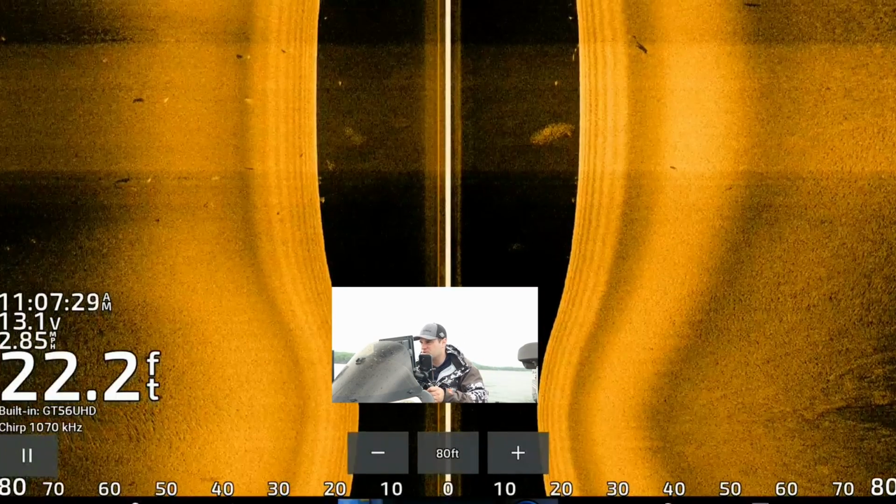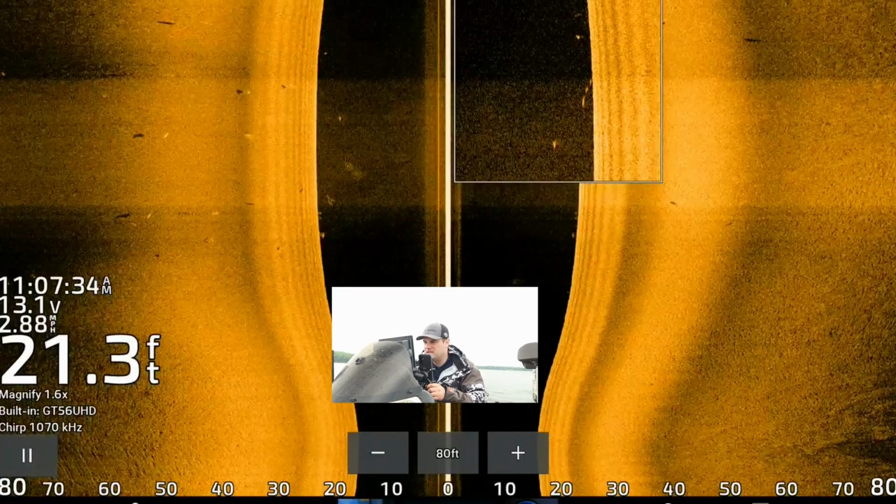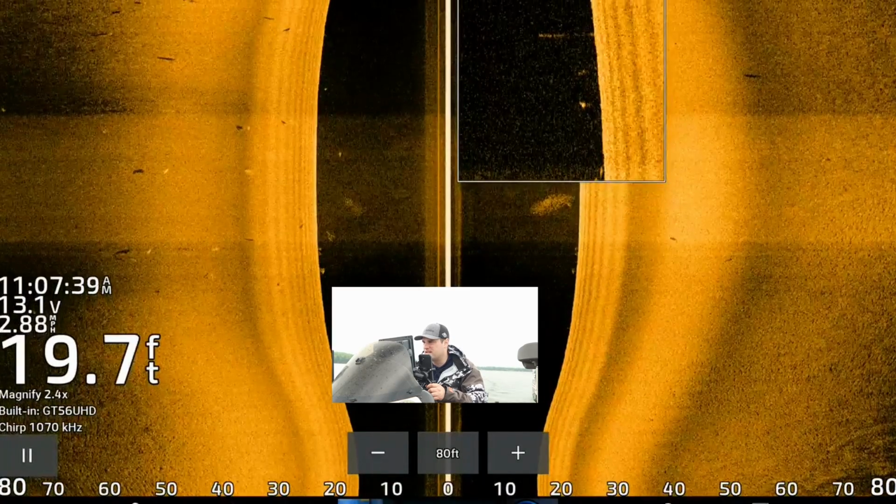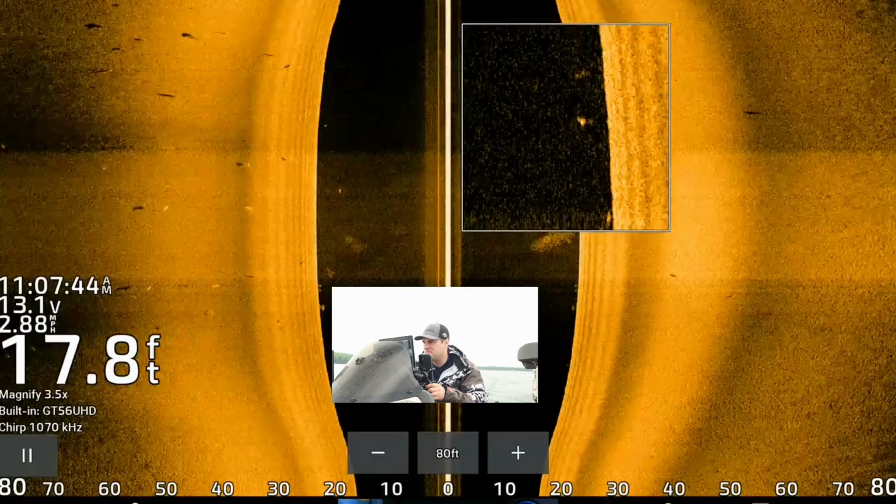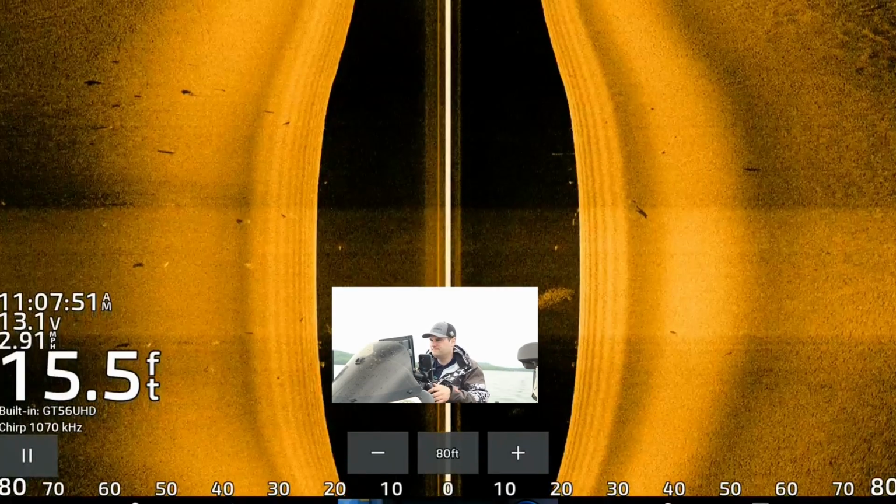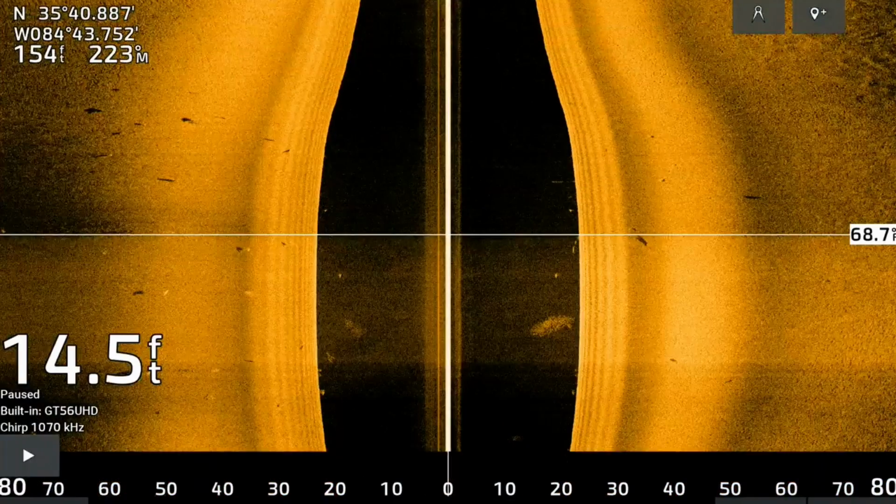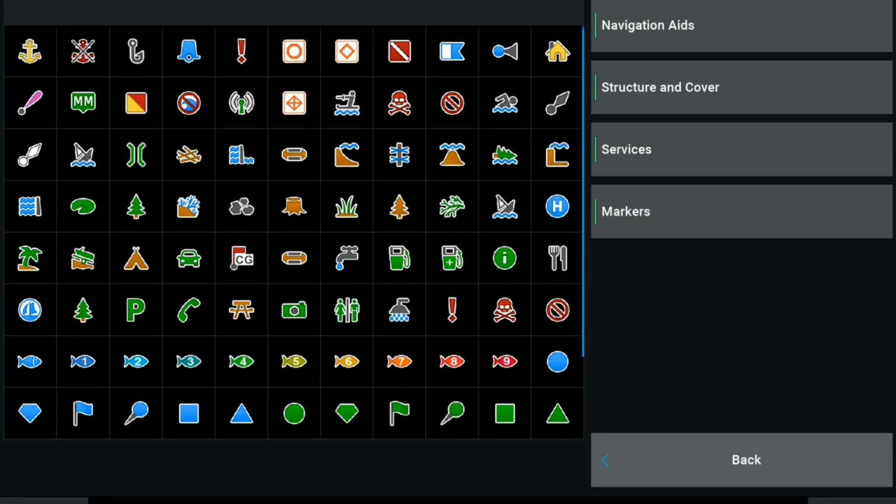Now there are some small trees and stumps right here, but they look pretty bare. I mean, even at 80 feet left and right, I can pretty much tell that tree right there, it's barely making out, nothing on it. There's a stump right here that's got a bright dot on it. That might be a fish right there. So maybe I can throw a waypoint on it, I guess. And usually I'm marking these as just a stump symbol. Depending on the unit you got a bunch of different symbols you can use. I just use the stump.